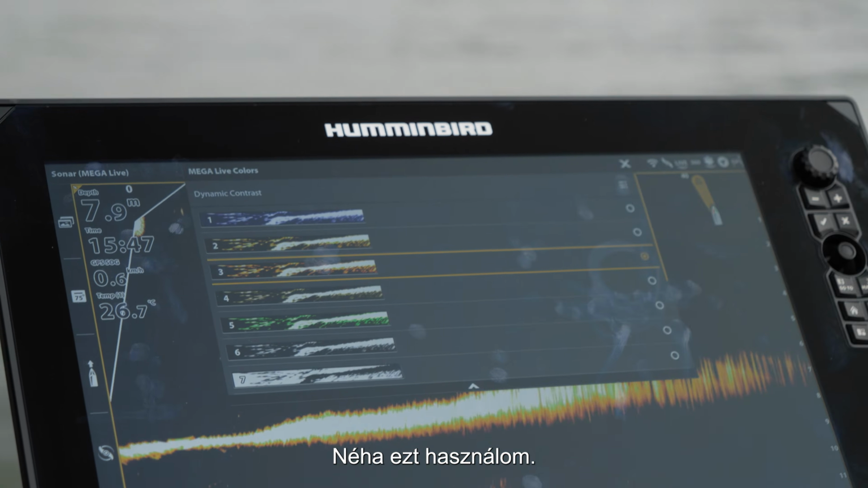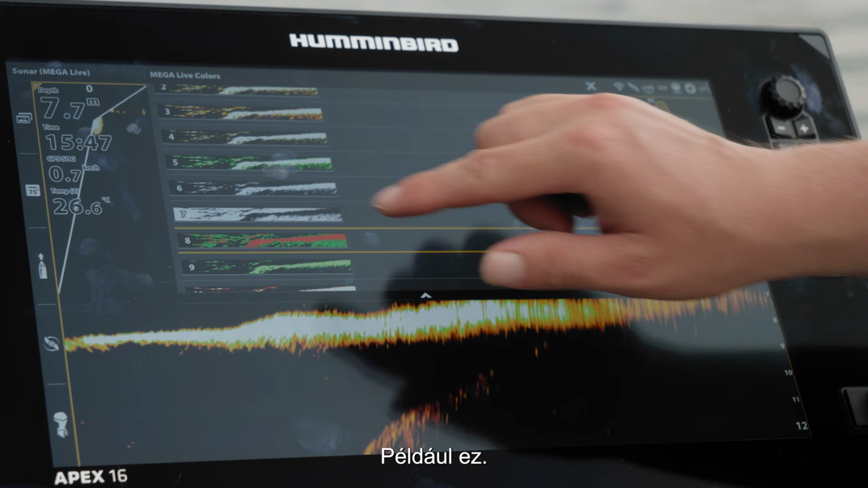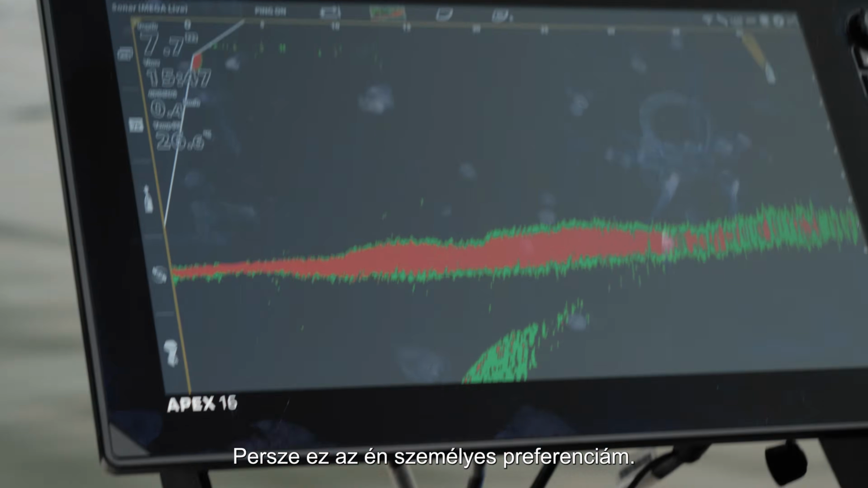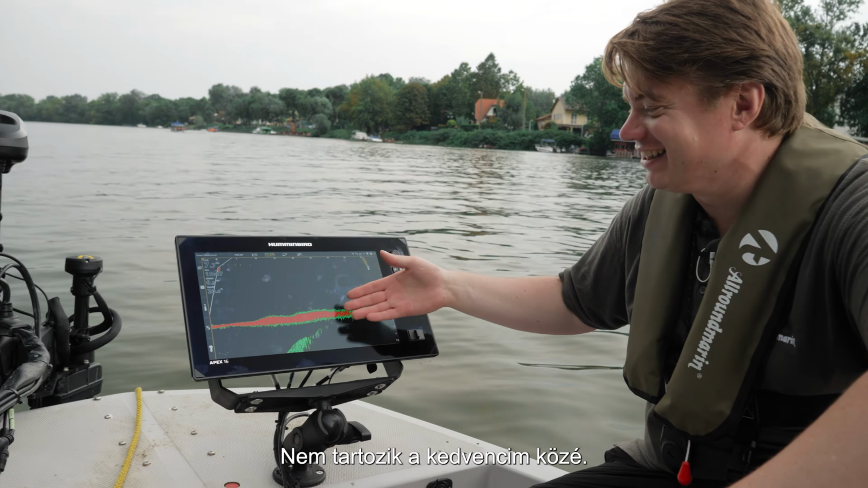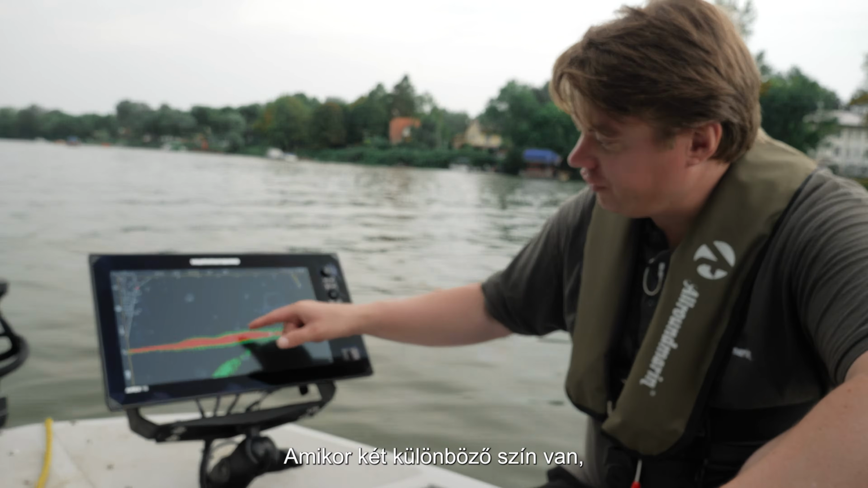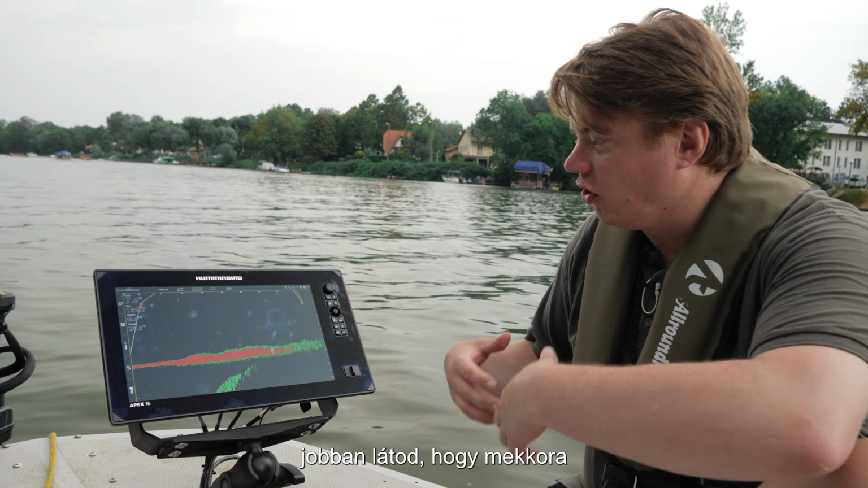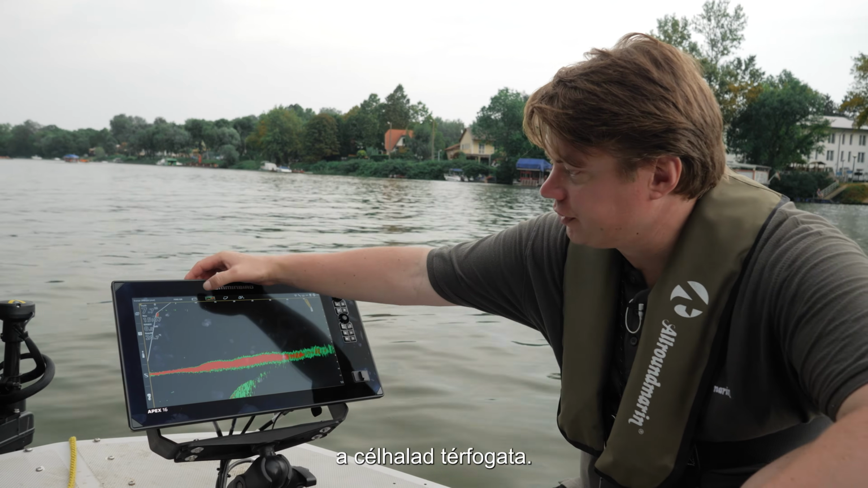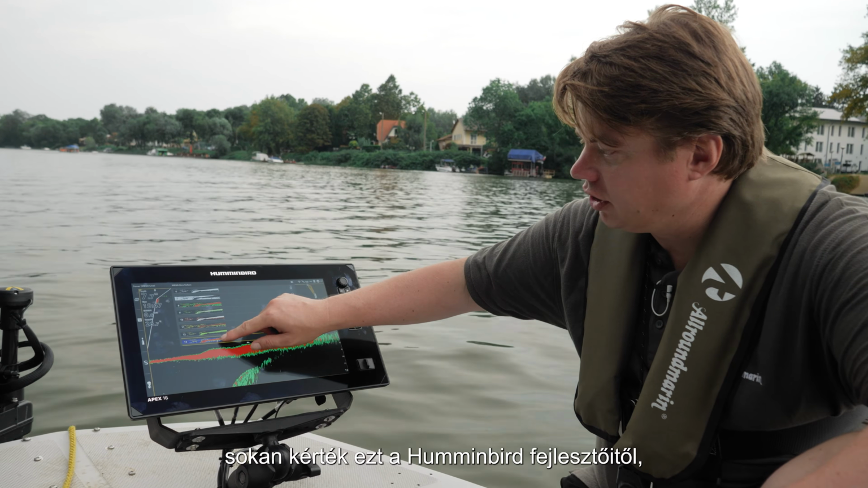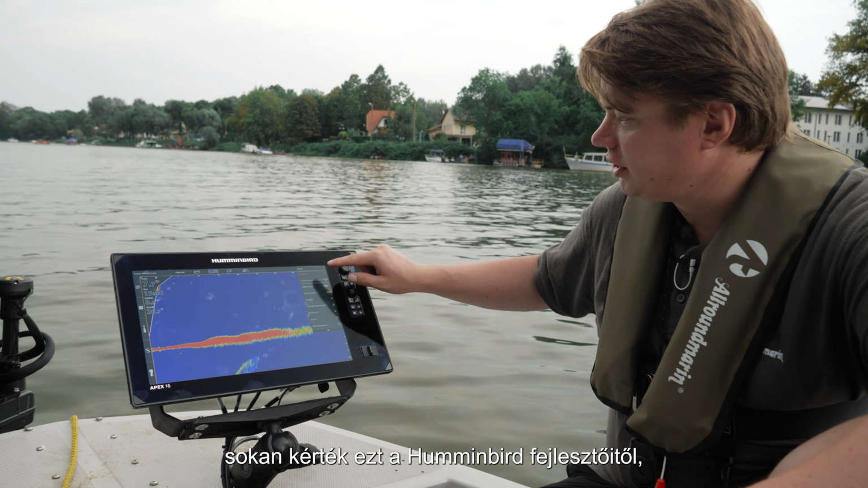Sometimes I like this one, where you have different colors. For example, this, but my personal preference, I don't like this very much. But of course, when you have two different colors, you see better how much volume your target fish has. And for that, a lot of people wished to have this one.